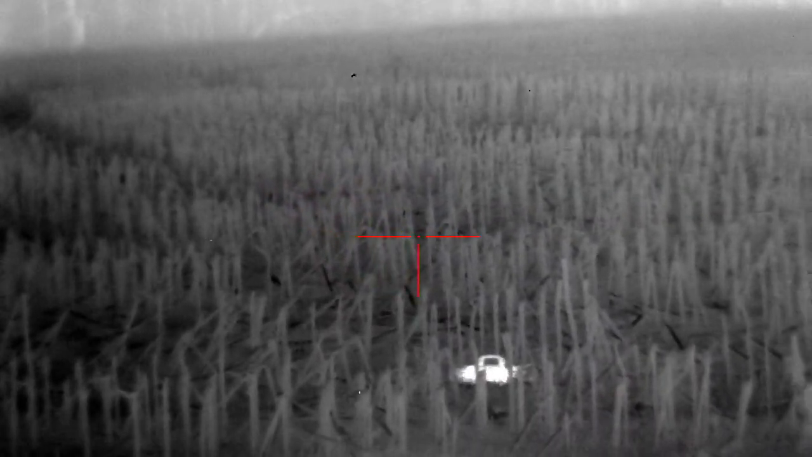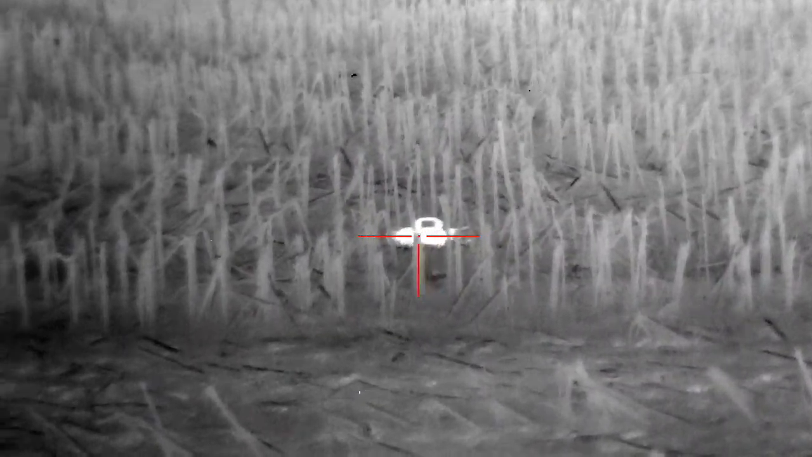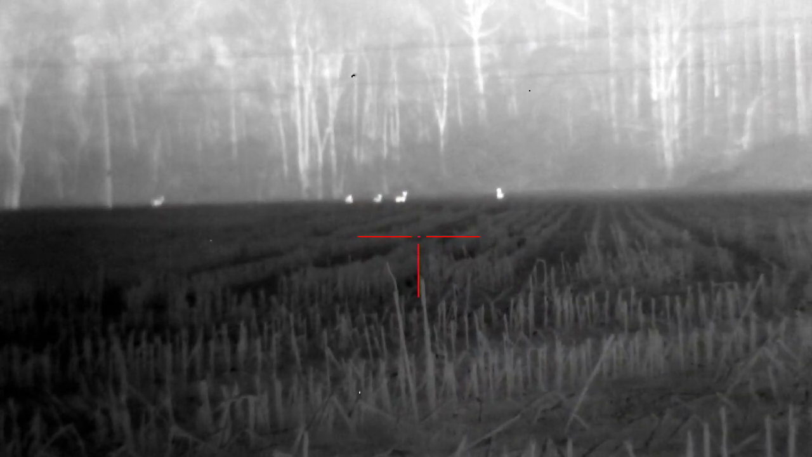Alrighty, guys, we just showed y'all the iRay little T2 Plus Pro. Now to give you an idea what those deer look like on the ATN. You can see them a little bit more clear through this scope, obviously. There's like a rabbit or something right there.